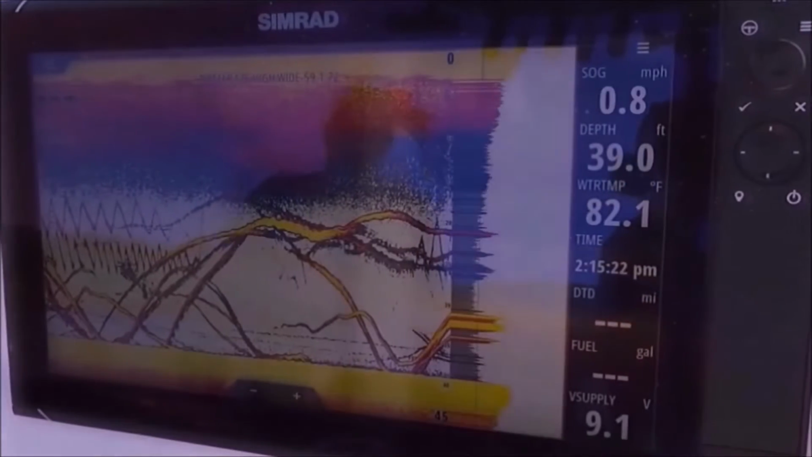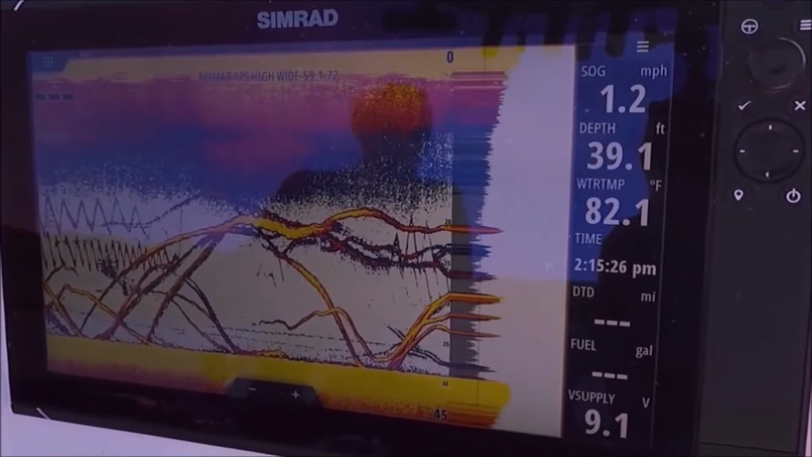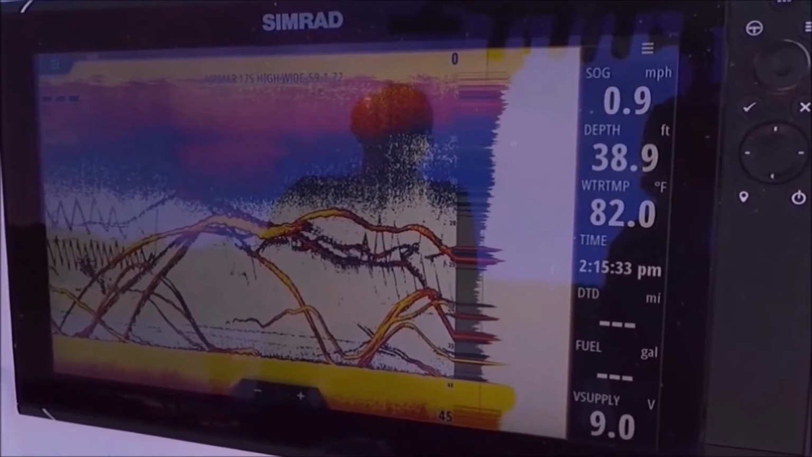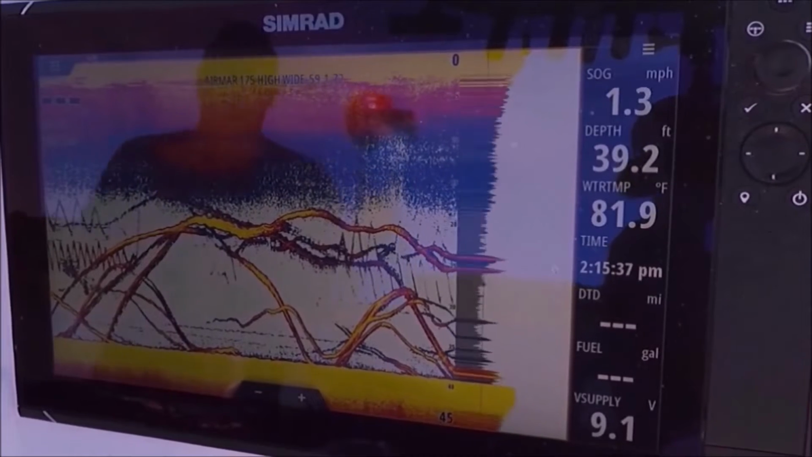Look at that. That fish is coming up fast right there. Three or four of them, two or three. Someone's going to whack one right there. They're racing up to get it. Right back down.